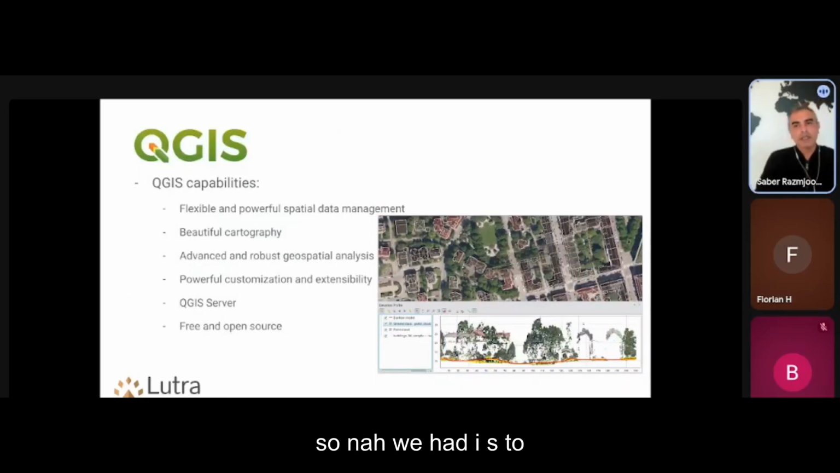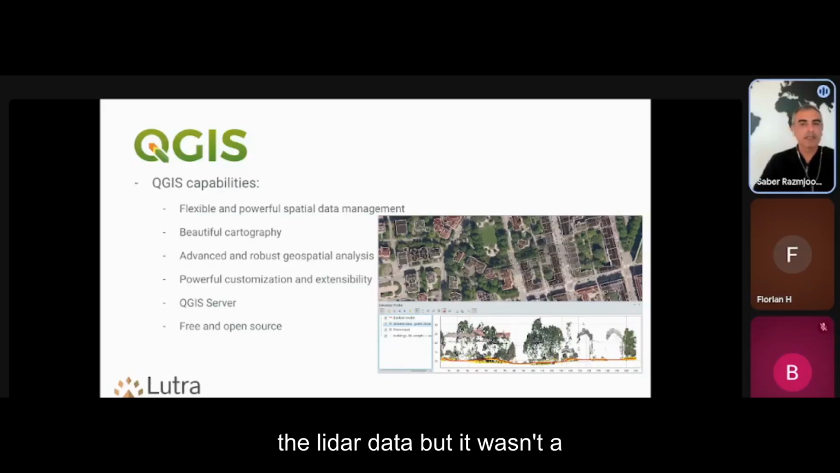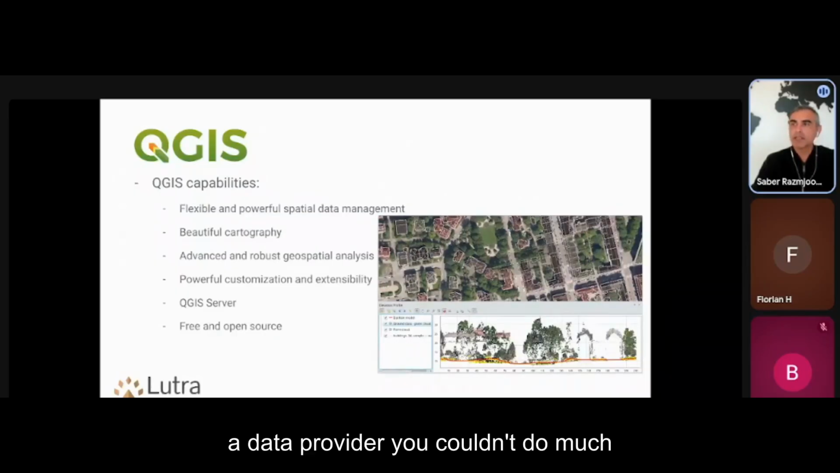So we had QGIS, and prior to that, there were some plugins and some ad hoc solutions to load LIDAR data, but it wasn't a proper data provider. You couldn't do much with it. It relied on external tools.